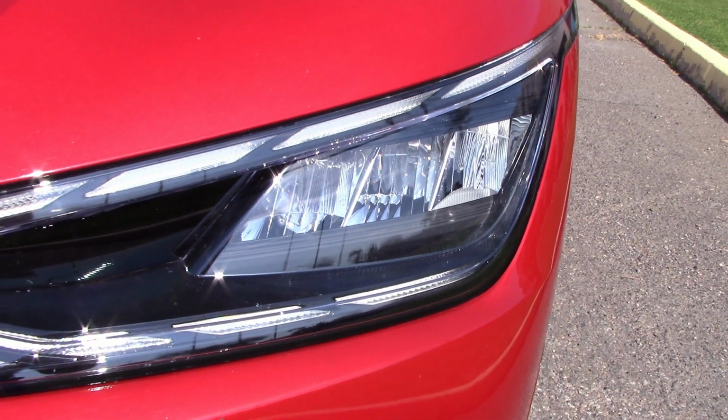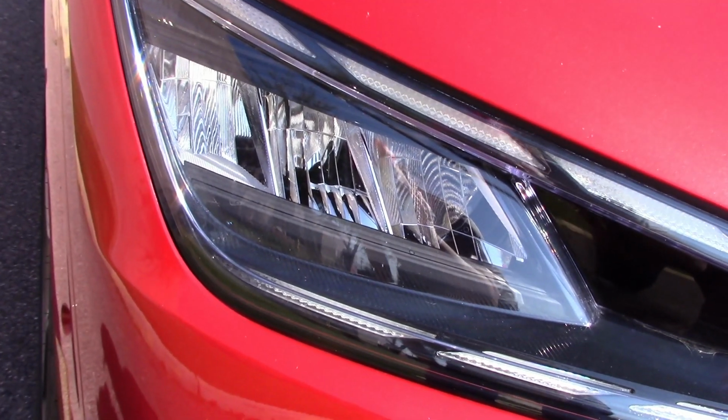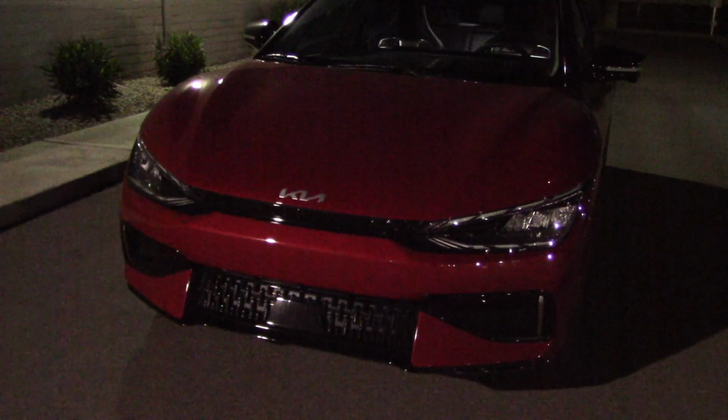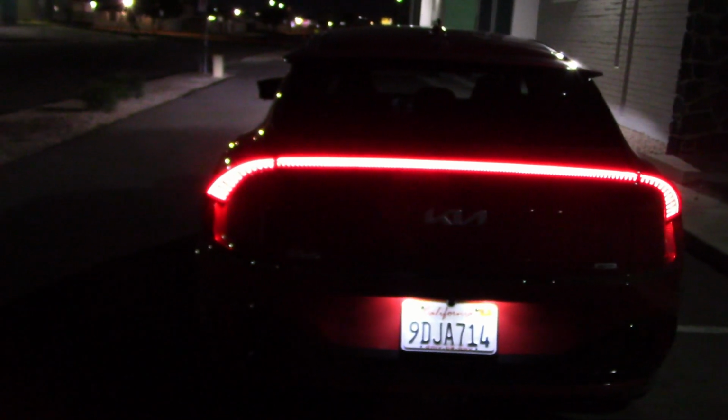Very bizarre looking bulbs. This should be interesting. Alright, it's dark enough. Let's check out these weird looking headlights and see how they perform. Oops. Hey, come back on. Alright, we're back in business. Wow, this looks pretty cool. Won't have a problem missing that.